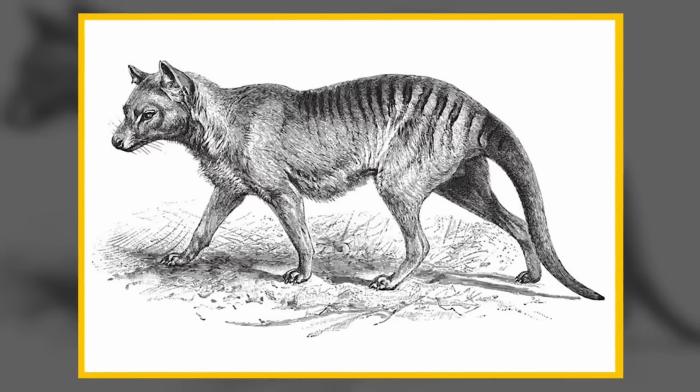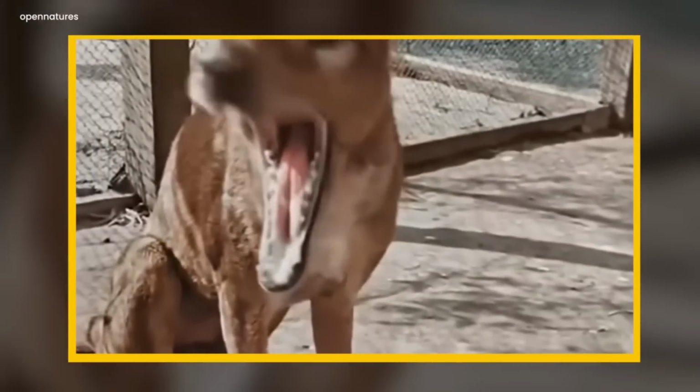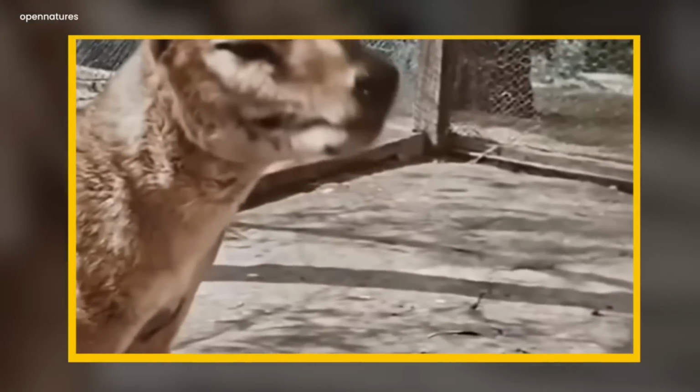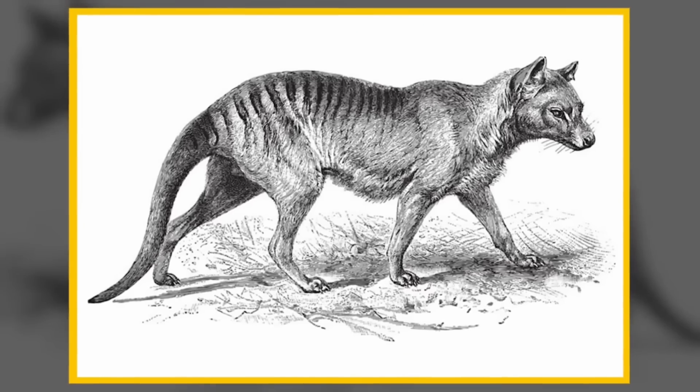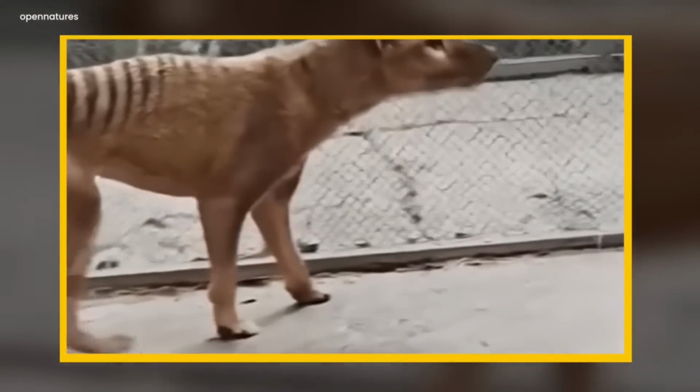Have you seen the widely circulated colorized footage of the Tasmanian tiger? It's crazy. The thylacine, popularly known as the Tasmanian tiger, was declared extinct in 1936. But this film revives the species in a way that has never been seen colorized before. The thylacine can be seen in the video walking around a cage while showing its striped coat and strong jaw.